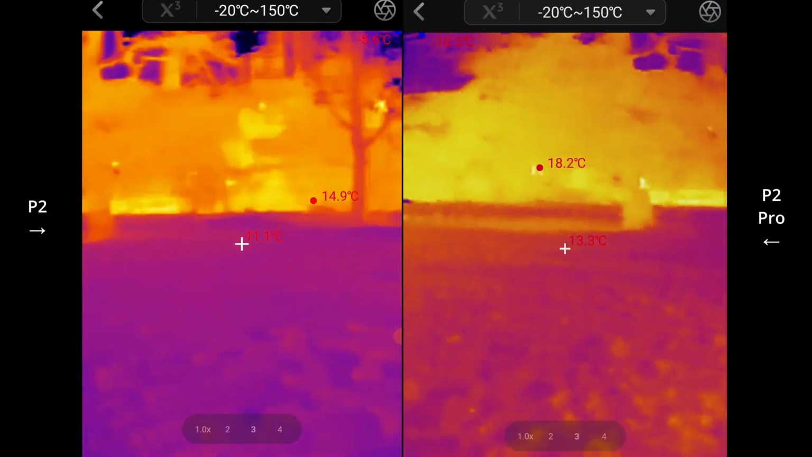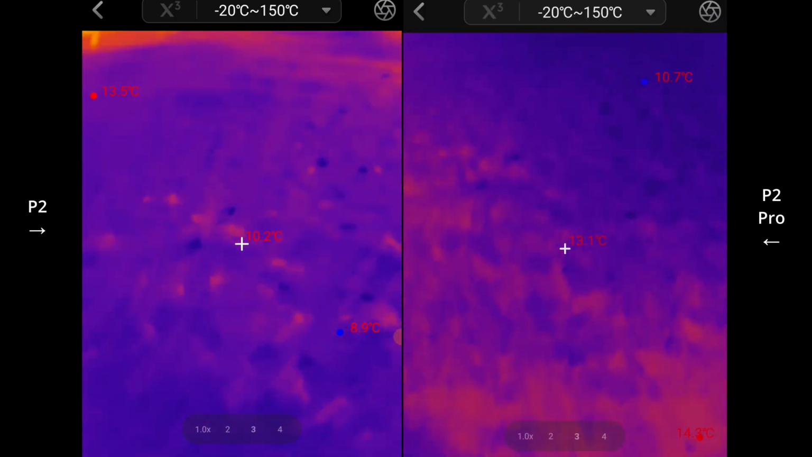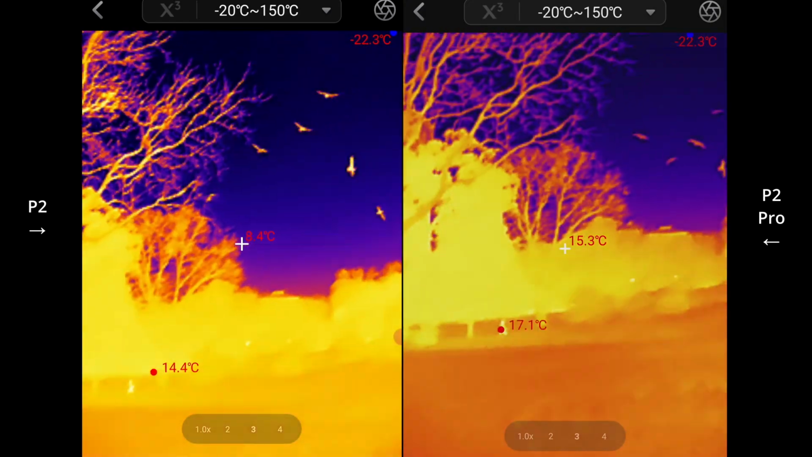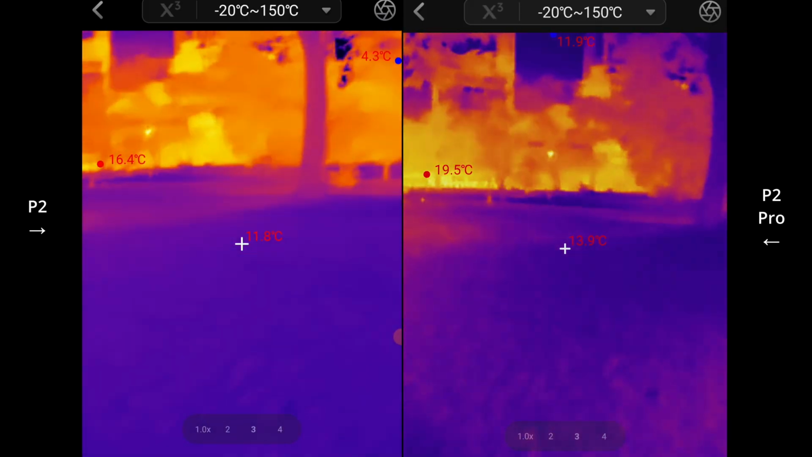I've lost the word for it, but I think it's emissary. The emissary value or something like that. Otherwise, you're not going to get an accurate reading.